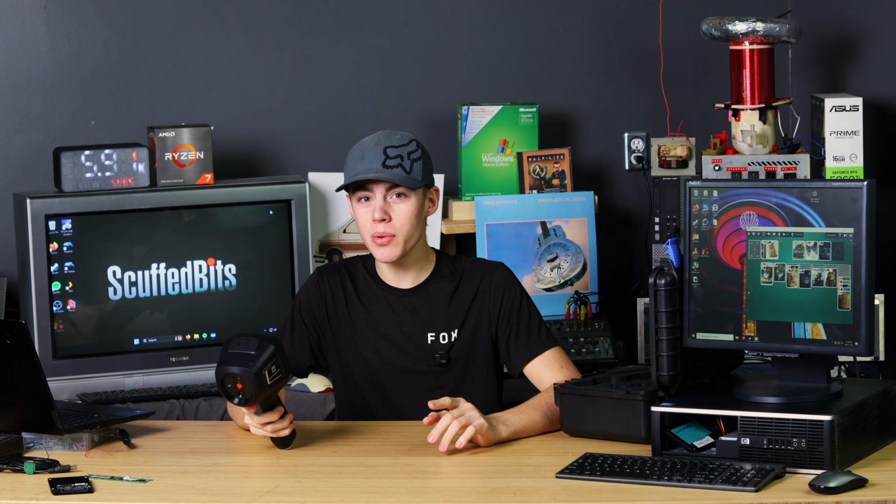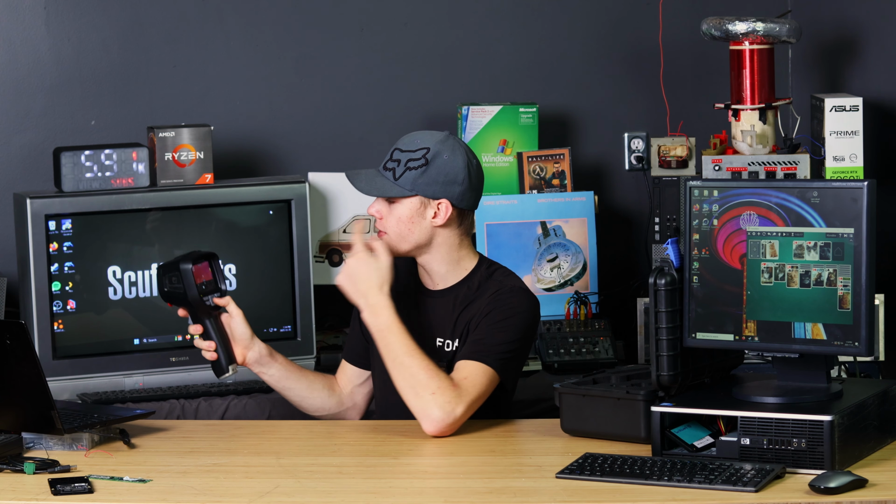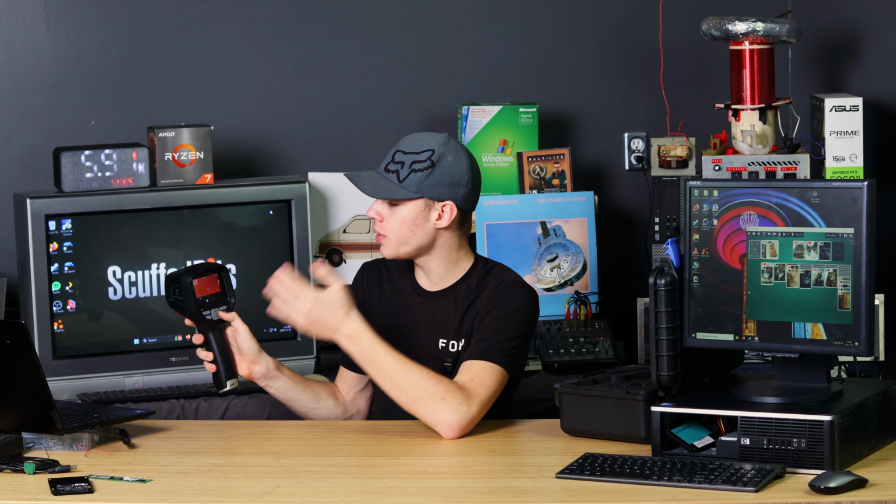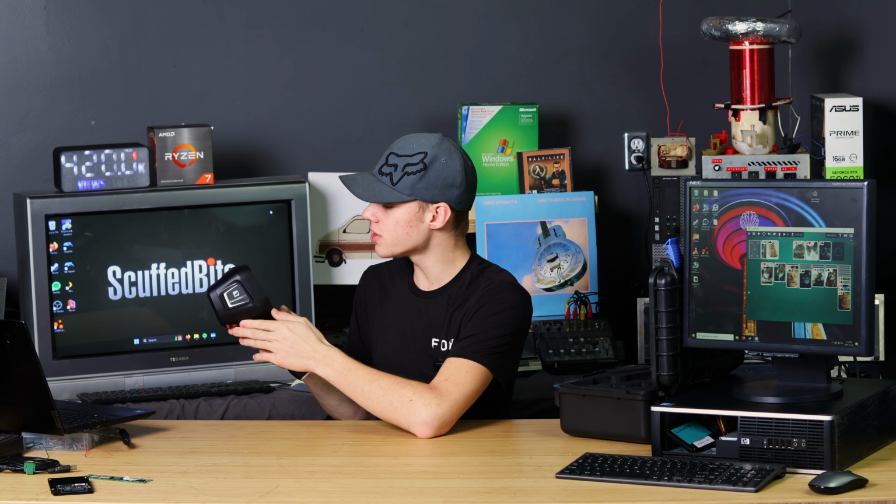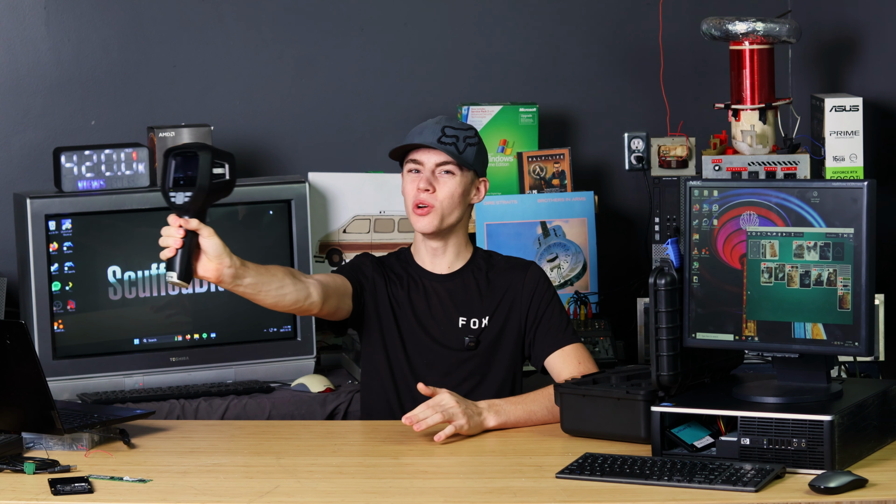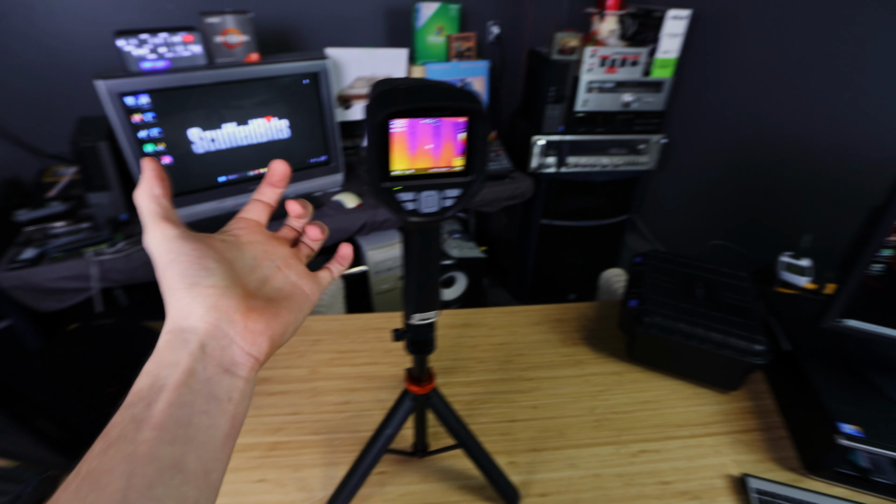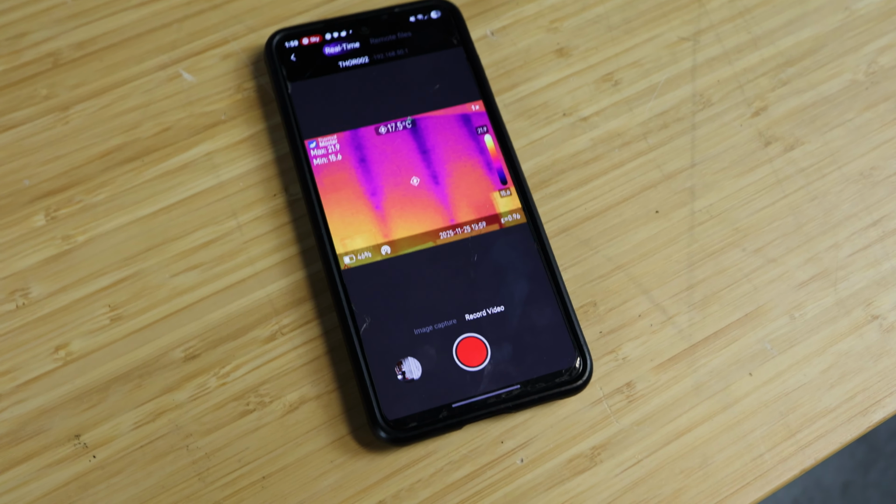When I was messing around with this thing, I also realized when you go through the view modes, there's the fuse that I've been using, there's pure infrared thermal vision, and then there's just visible light like a regular camera. New vlogging camera. This doesn't have the flip around screen for vlogging, but luckily Thermal Master thought of that. You can control it from your phone.